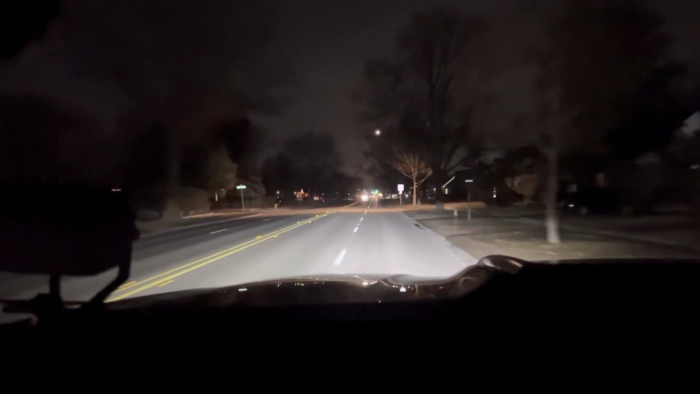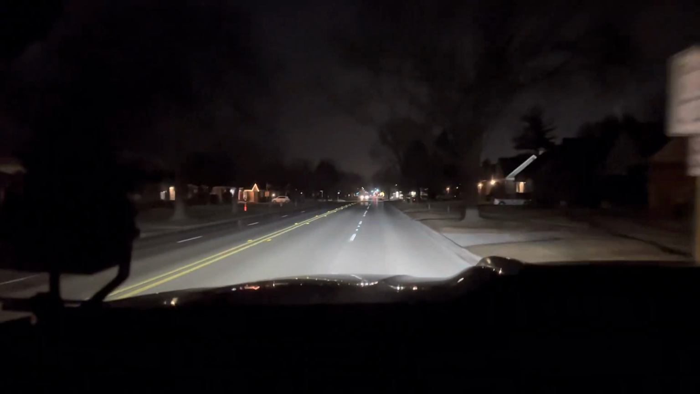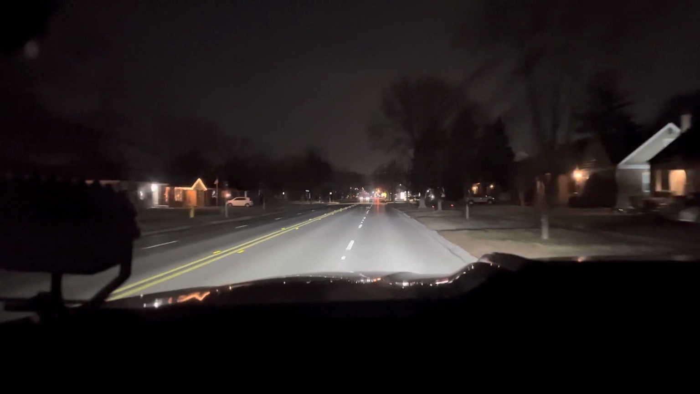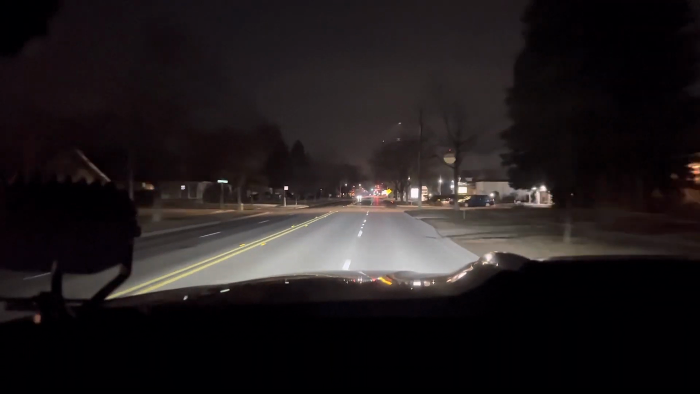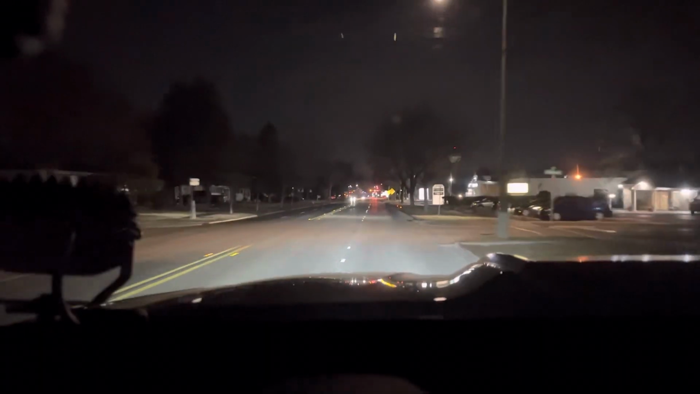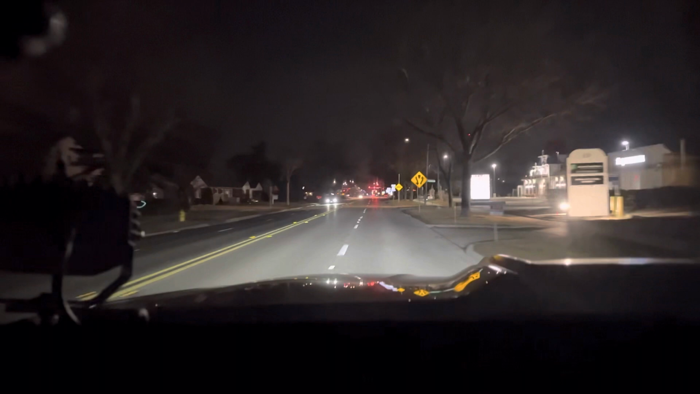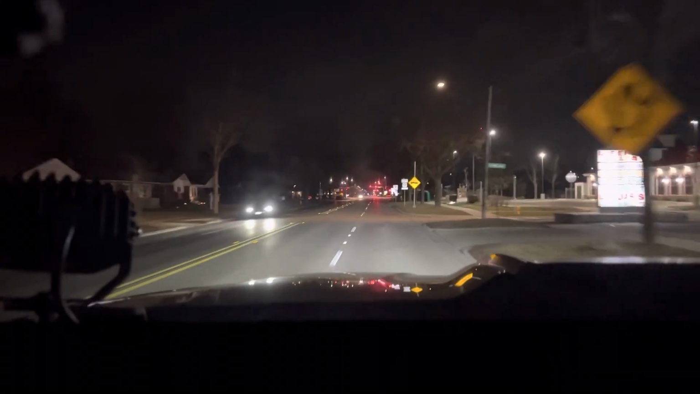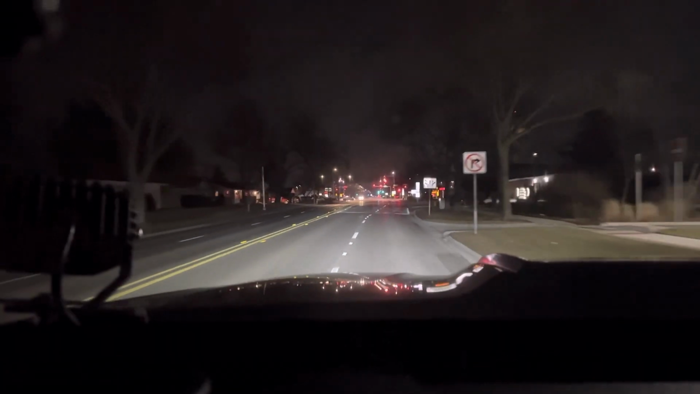Again, this is a little bit below eye level, so you're seeing more hood and less street compared to what I'm seeing. I'm seeing more street, less of the top of the hood. But as you can see, the output is not bad at all. I don't want to turn my brights on yet because we've got oncoming traffic, but the brights do their justice. They do their part. I'm going to pause it because we're coming up to some lit intersections.